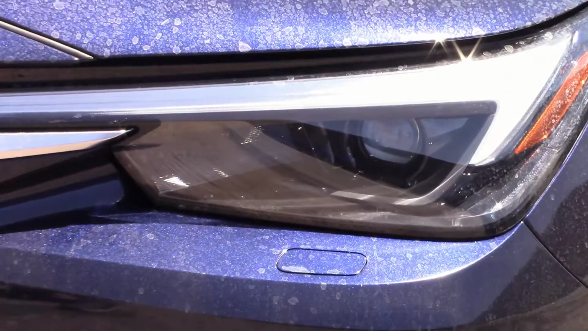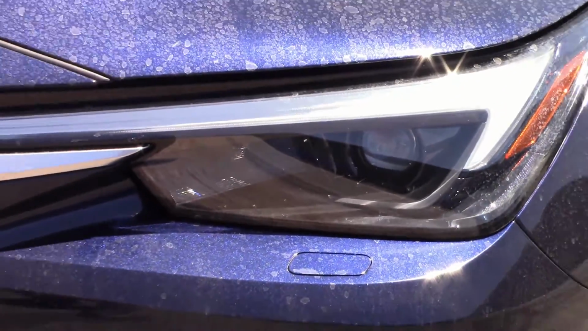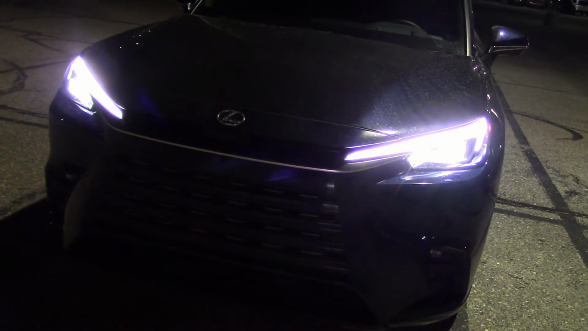And I see we have, looks like just one bulb in there. Well, it doesn't matter how many bulbs, either it works or it doesn't, so just take it out in the dark and find out. Alright, it's dark enough. Let's see what these lights do and do some night driving.